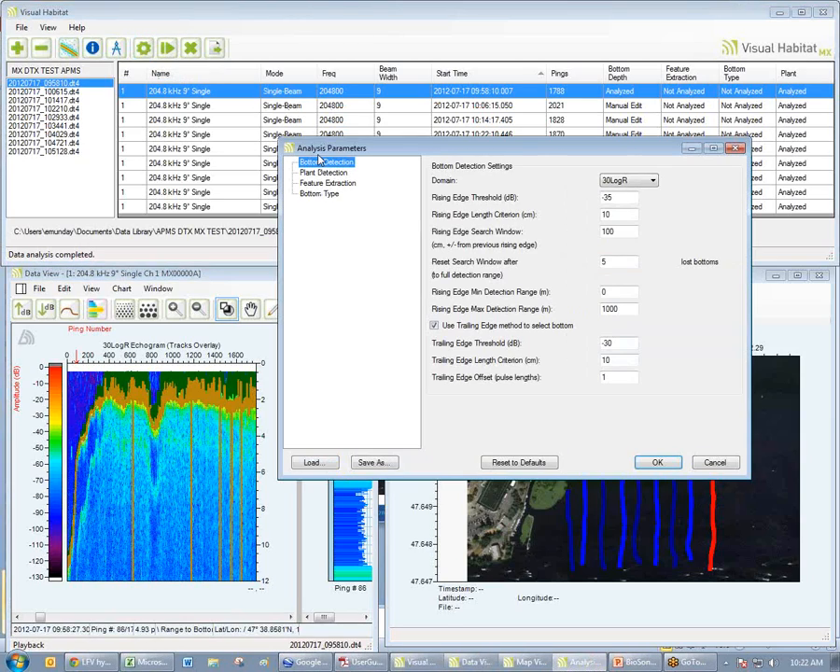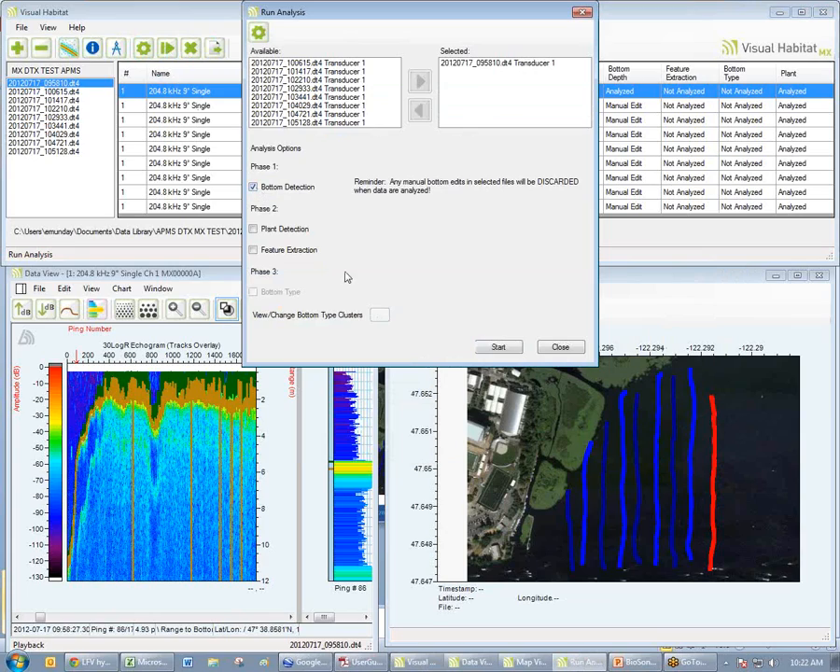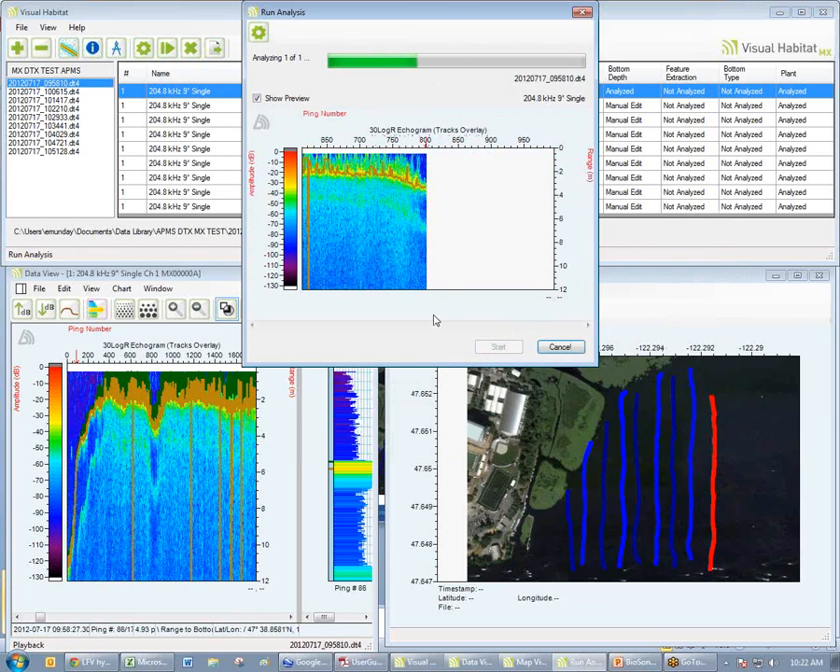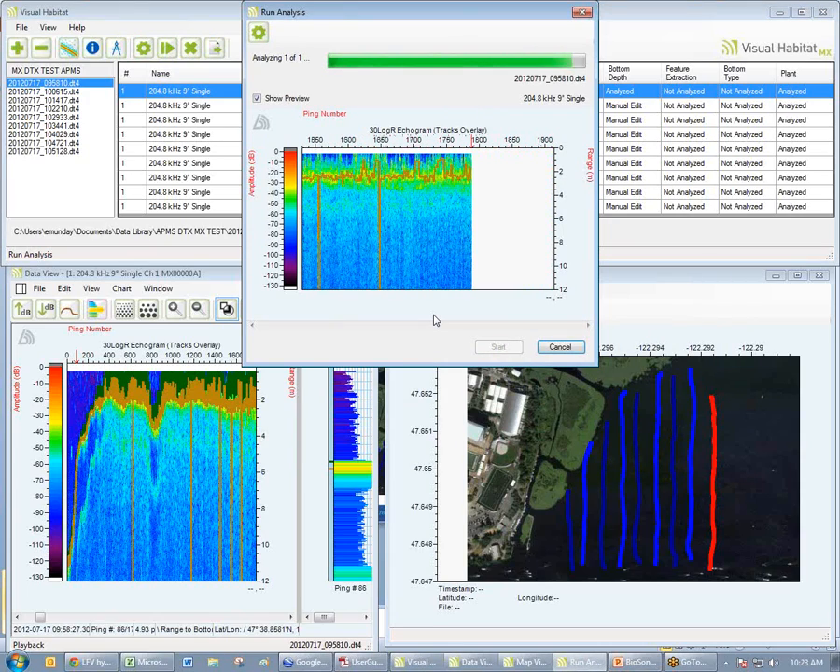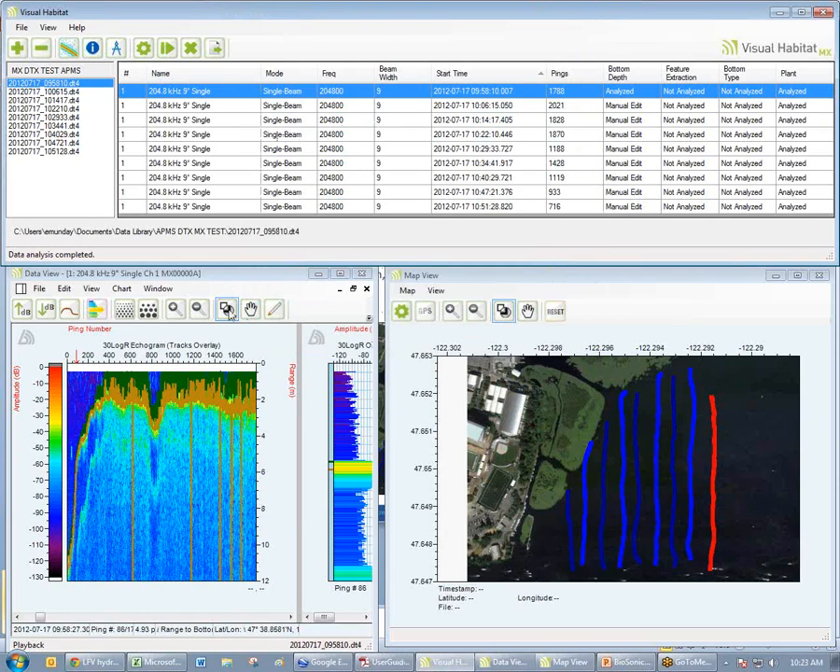So I configure bottom detection, increase the threshold a little bit. I rerun it, bottom detection, start. That's a little better. It's still being pulled up into the plants.